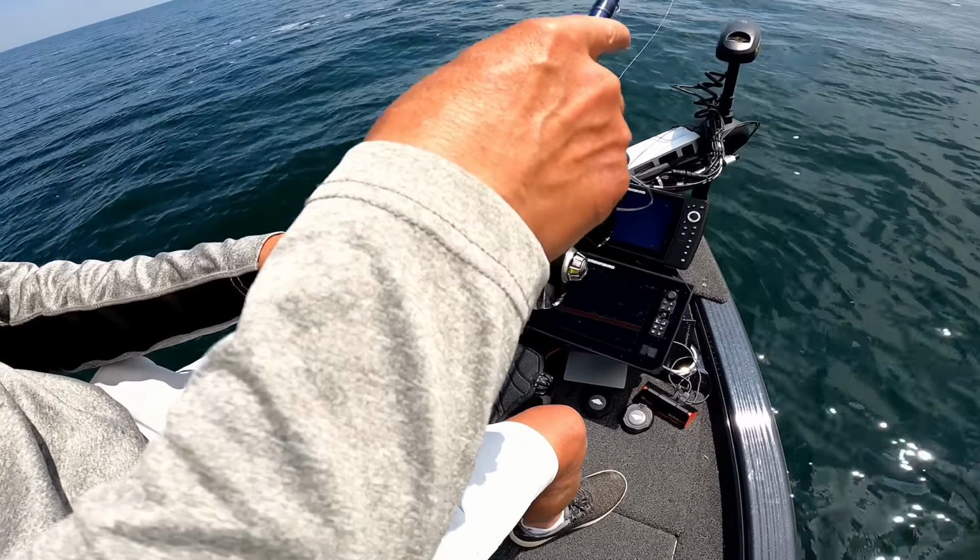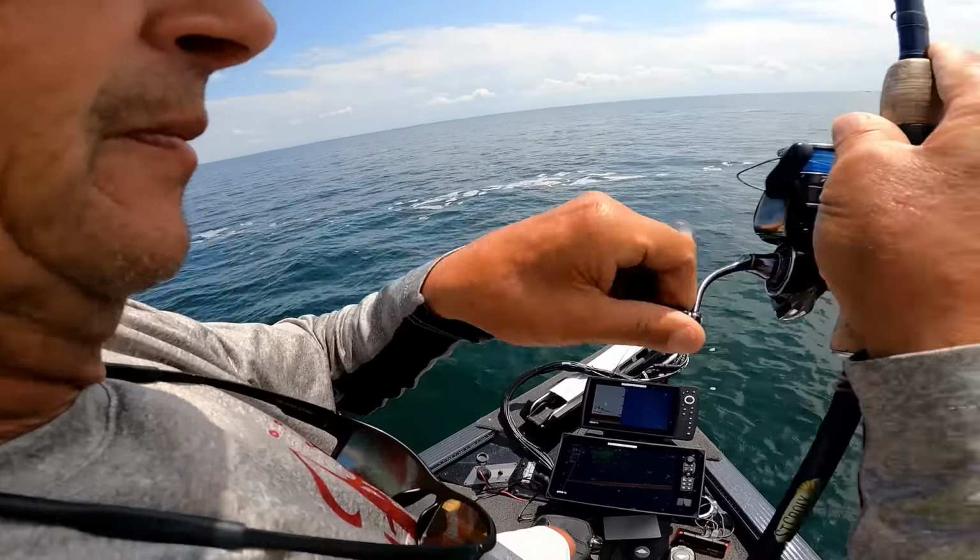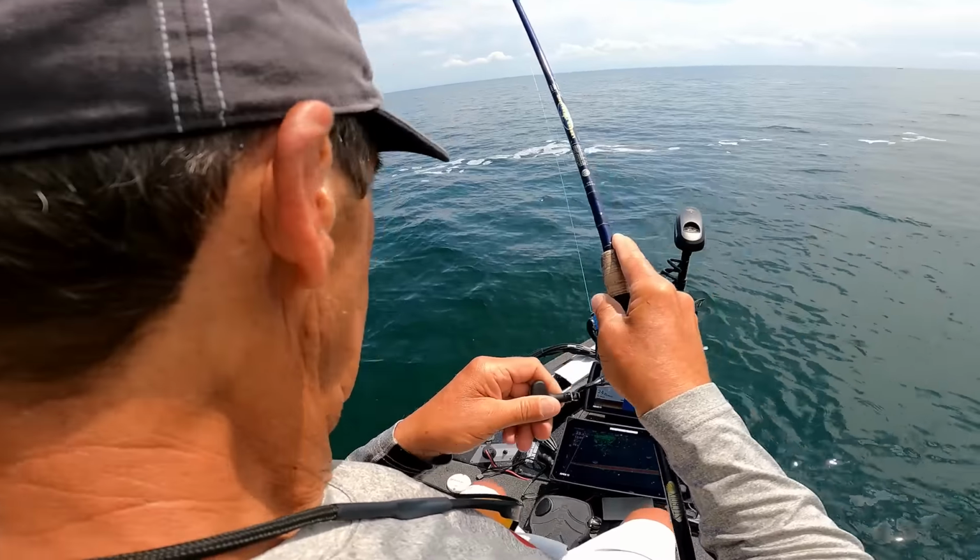It's always at the right level when you drop it down to the bottom. It pins it at, you know, 3 feet off the bottom, which I actually have it set right now at. So that's the efficiency of it.